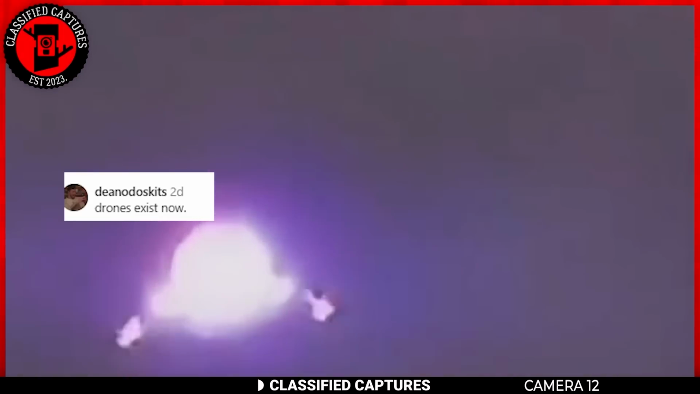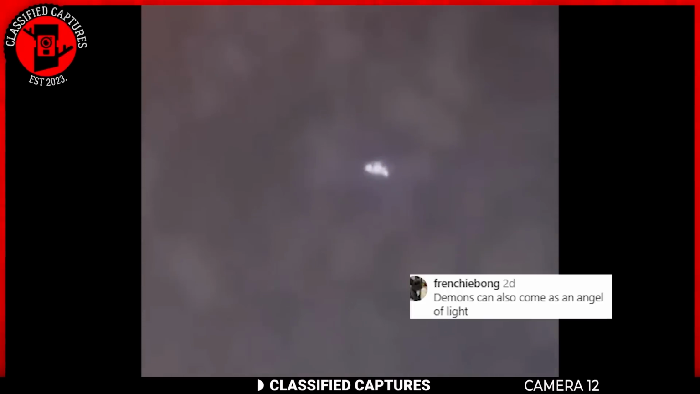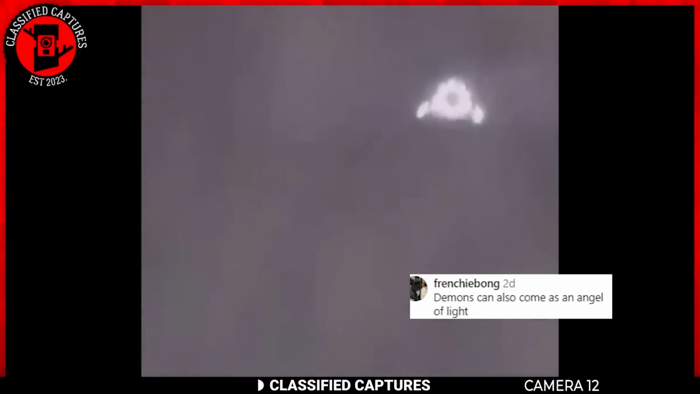Members of the paranormal community where this was shared are torn on what this object could be. Some believe it's a drone, while others suggest it's an angel, as described in the Bible and ancient texts. Others think it might be a demon rather than an angel. However, skeptics argue that this is simply a hologram projection. What do you make of this mysterious sighting? Could it be a supernatural being, an advanced piece of technology, or just an elaborate hoax? Share your thoughts.